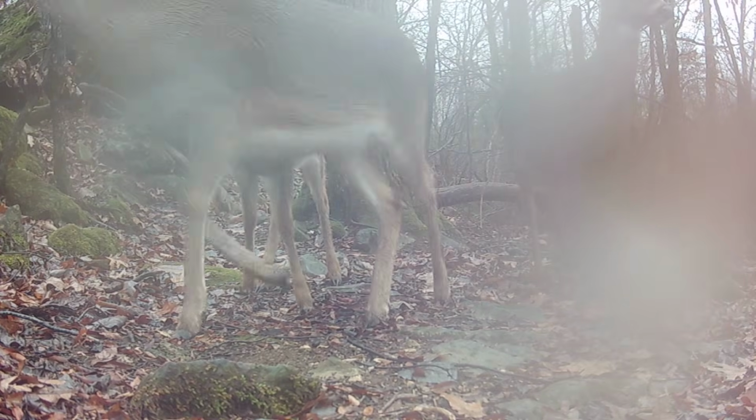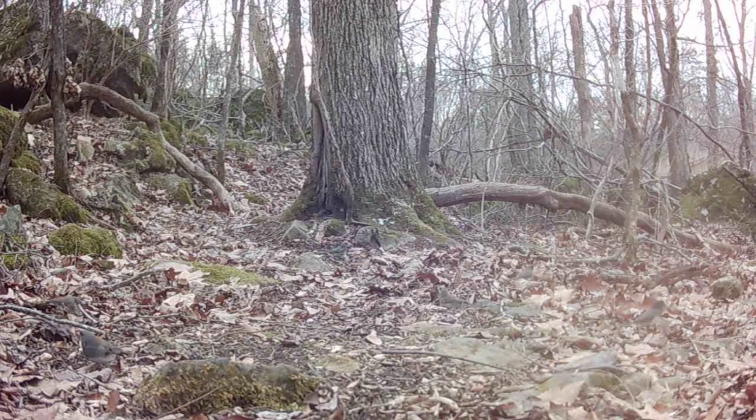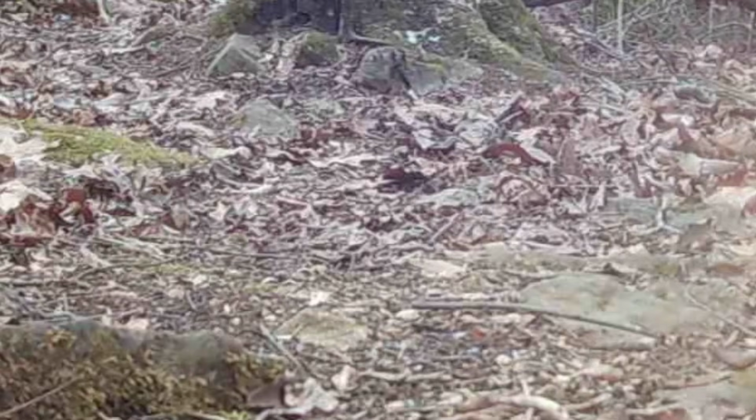But the little birds get in on it too. Dozens of them, having a good time. And here's 2 woodpeckers going at it. Try to capture that one. And of course the little squirrels enjoy it.